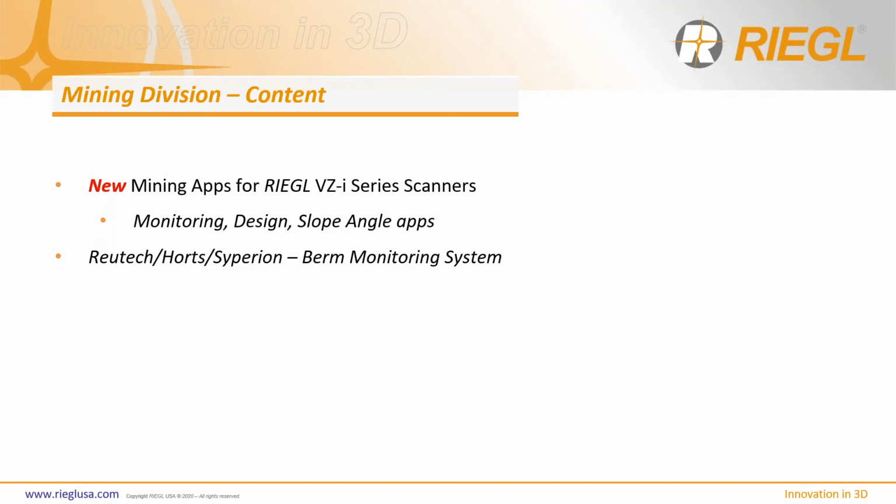So we've developed some new monitoring apps, design apps, and slope angle apps, right? And these apps are not just developed, they've been tested. My colleague Thomas Geisler, whom I introduced to you earlier, is the head of our mining division.